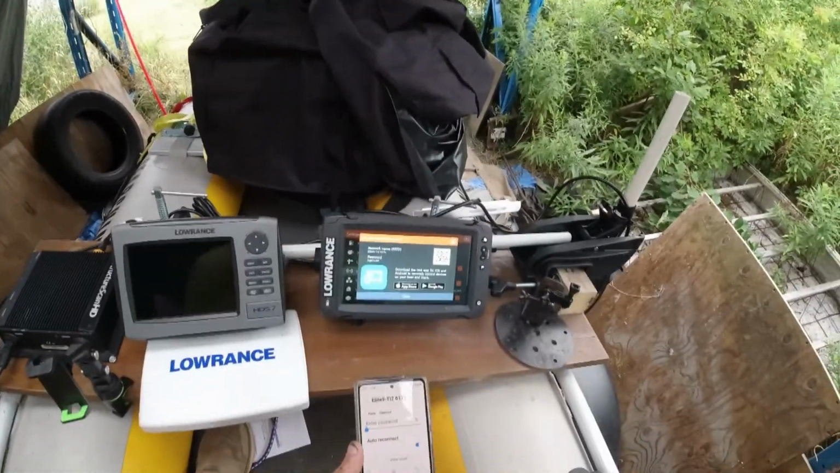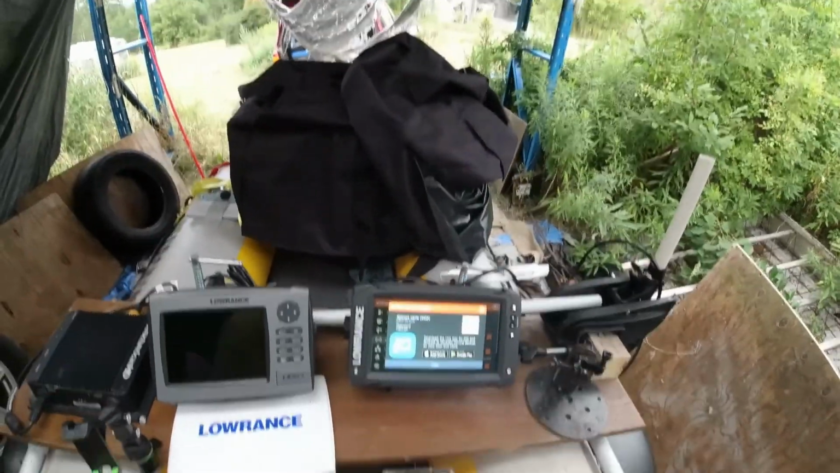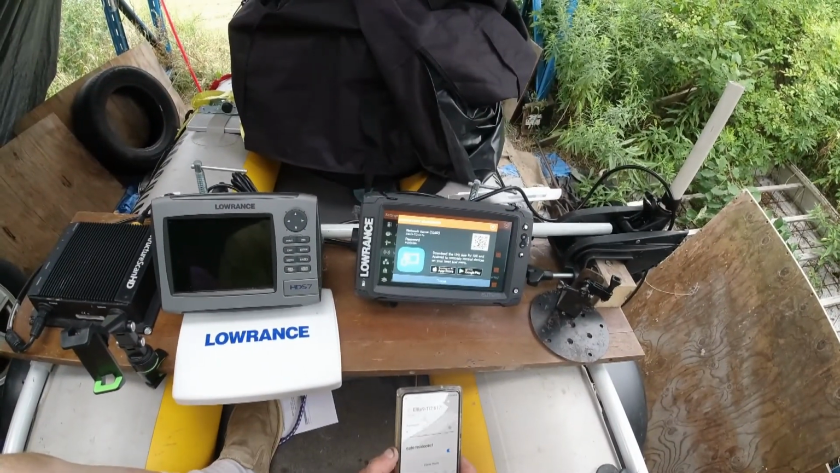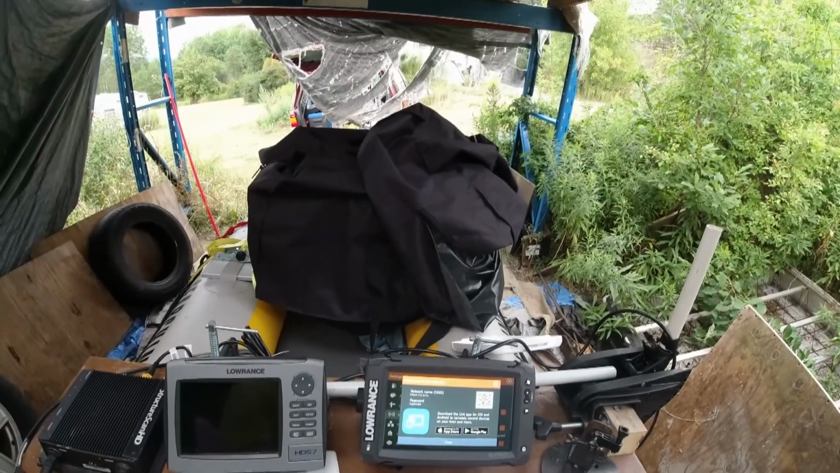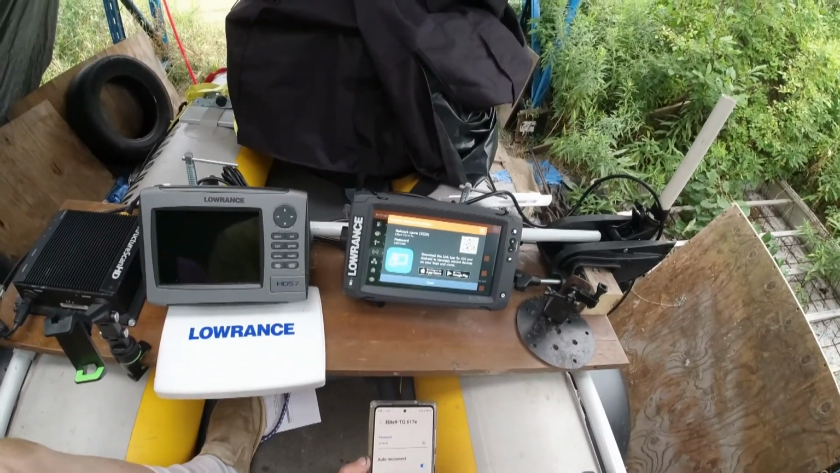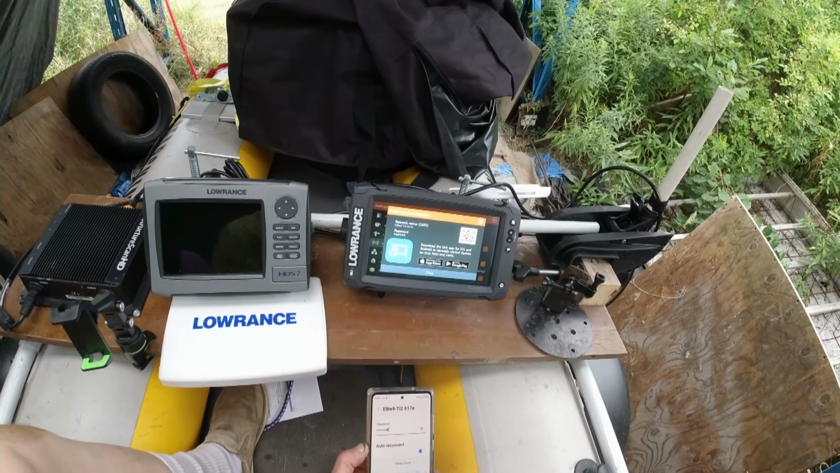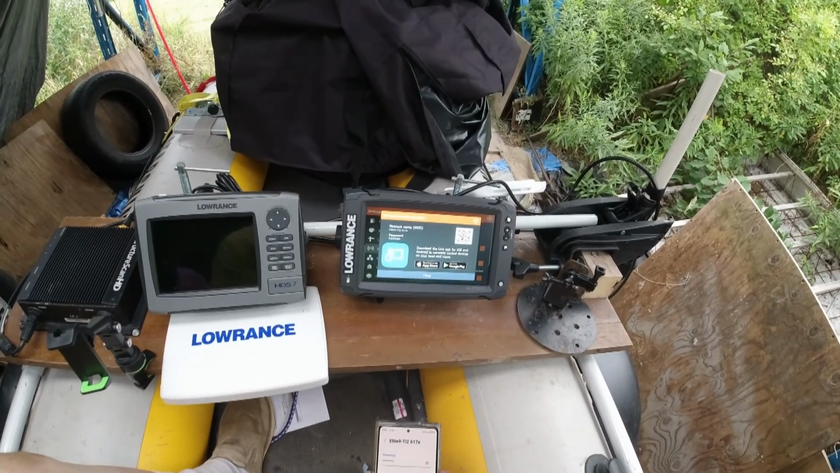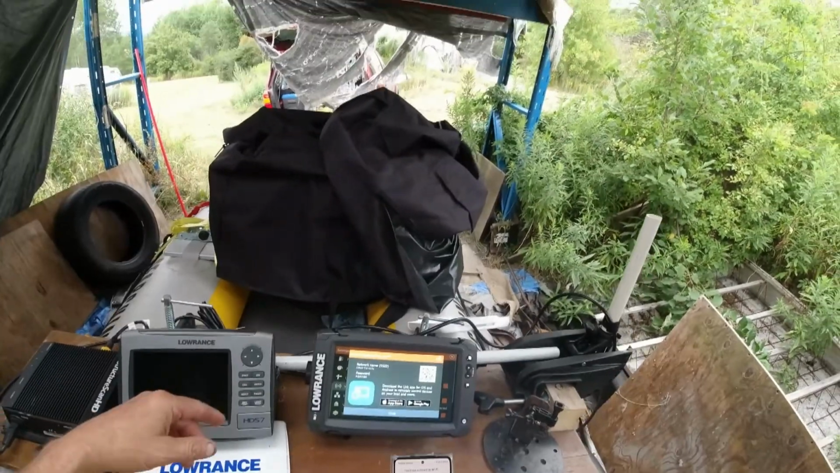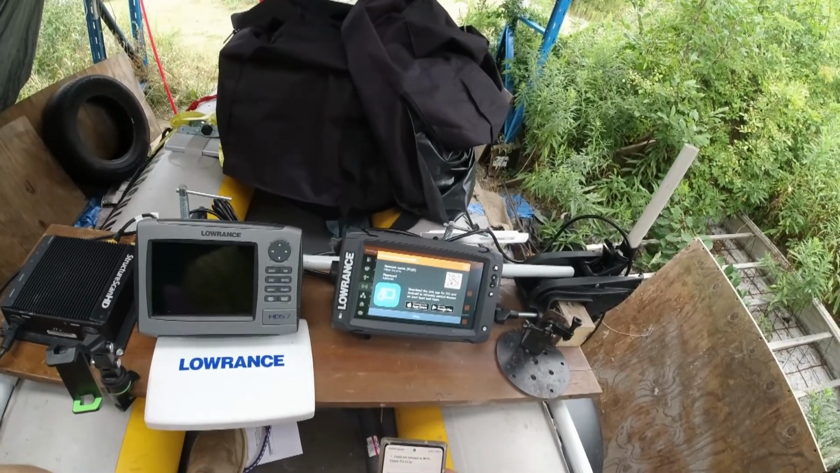See, password is XPXQBK, capital K, K. Incorrect password. What the heck did you do?